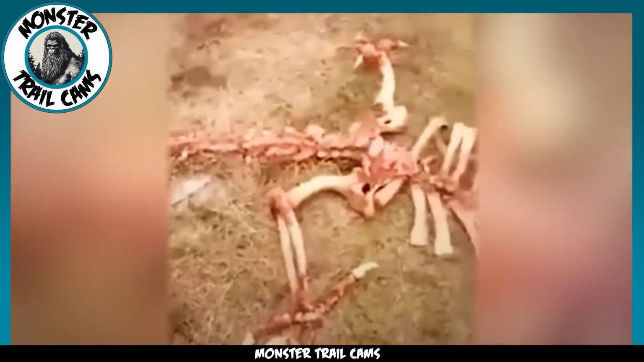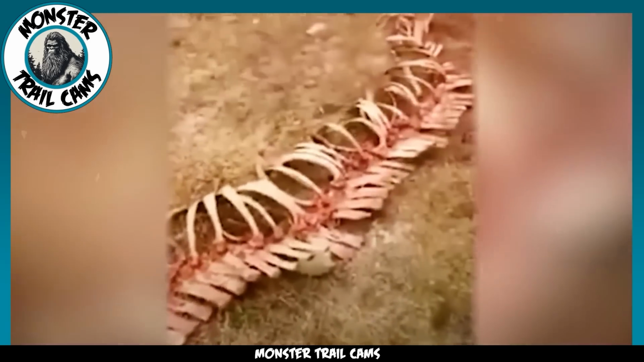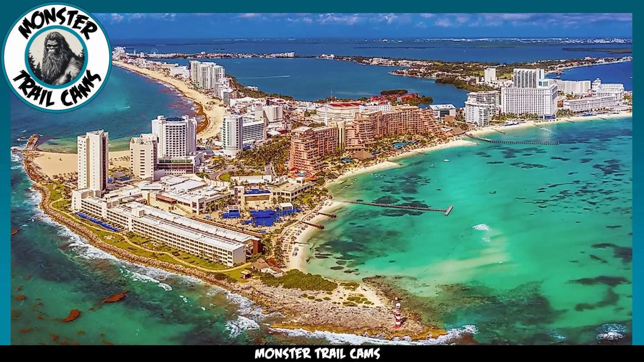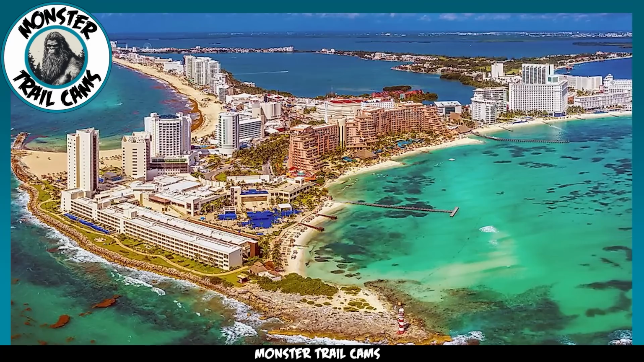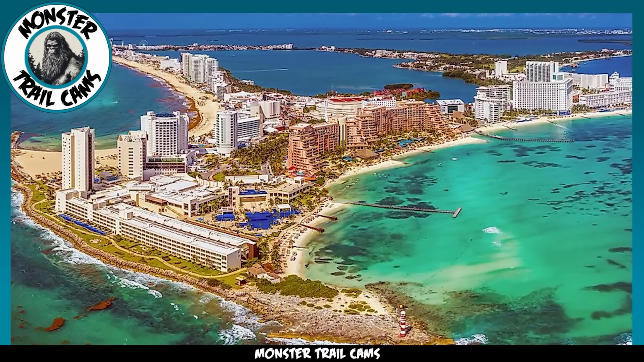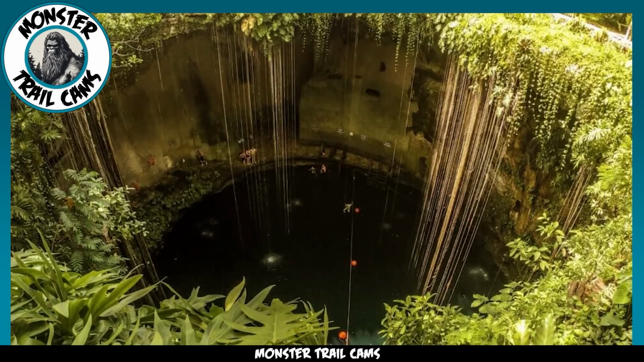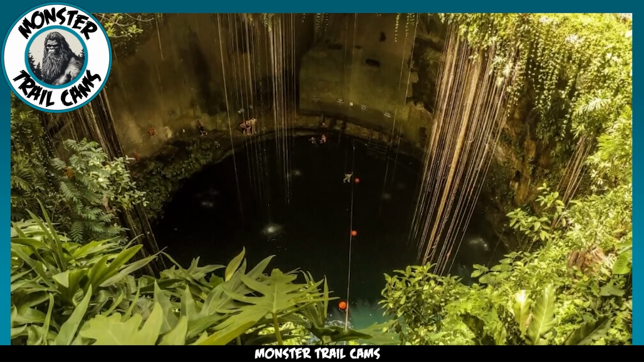This particular specimen might very well be a fake, but there could be some truth hidden in the story somewhere. Let me take you across the ocean to the Yucatan Peninsula for a moment. There have been a few stories in that area of strange discoveries, possibly involving the remains of dragons. Eyewitness reports claim to have found skeletal remains of these mythical creatures preserved in cenotes or underwater caves.